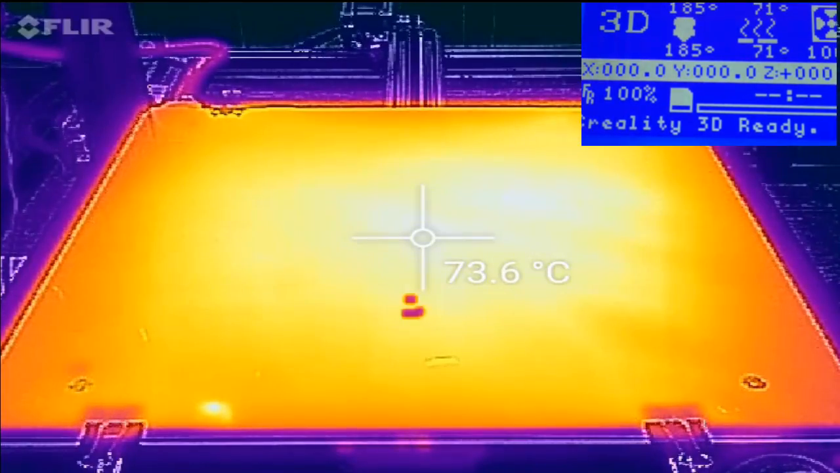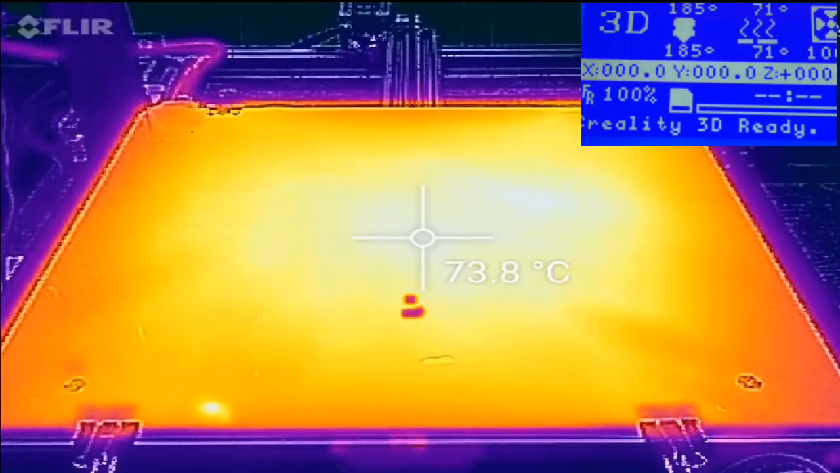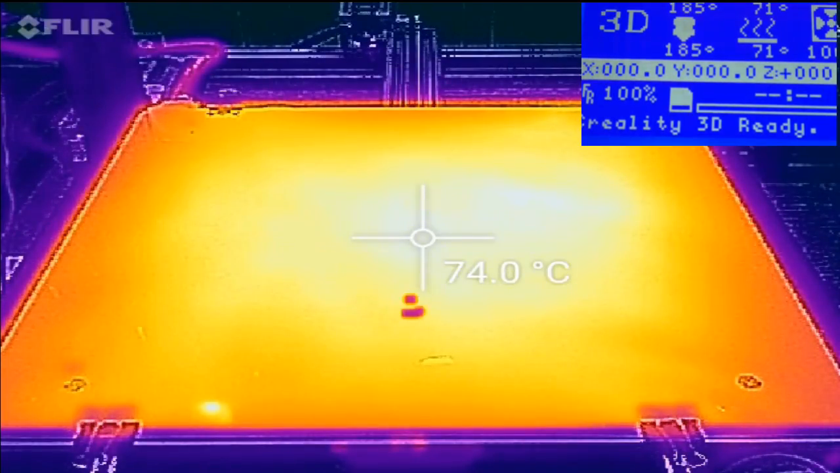Now, we've reached temperature at 71 degrees, and as I anticipated, the center has overshot by almost 3 degrees. Yeah, we're at 3 degrees now, so we're at 74 C. The controller, as you can see, is showing 71 C. And we've now been there for a little bit of time, and I want to see where this keeps going, because my temperature is still climbing here.